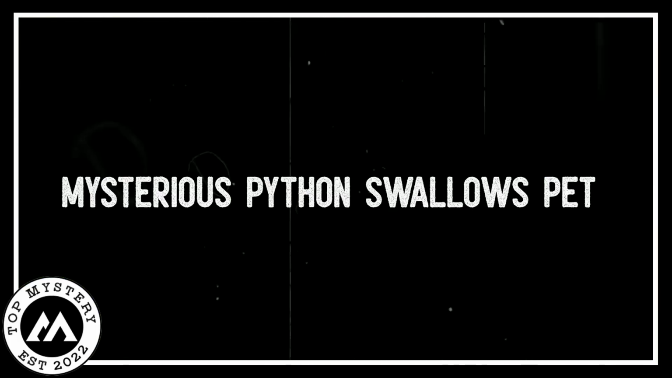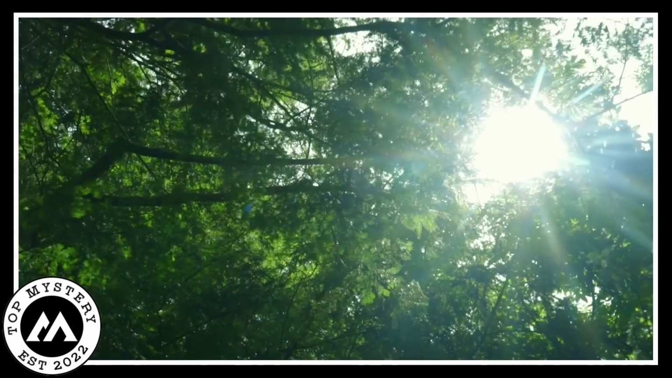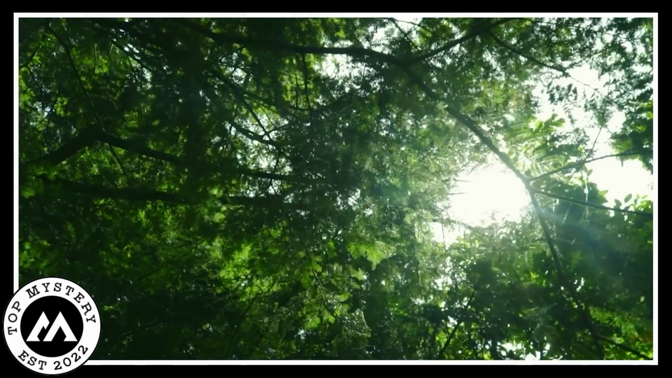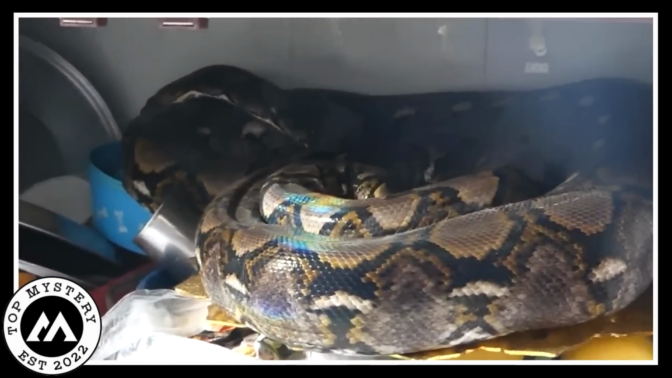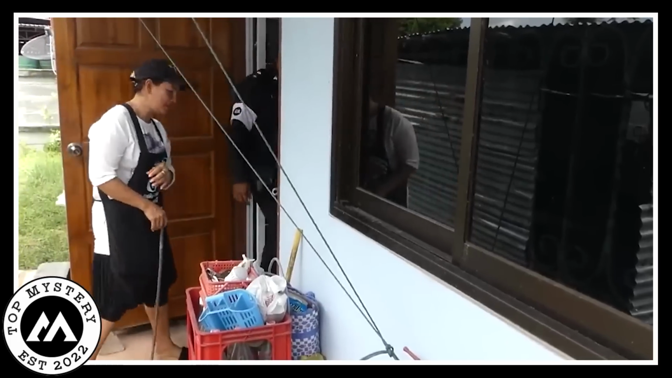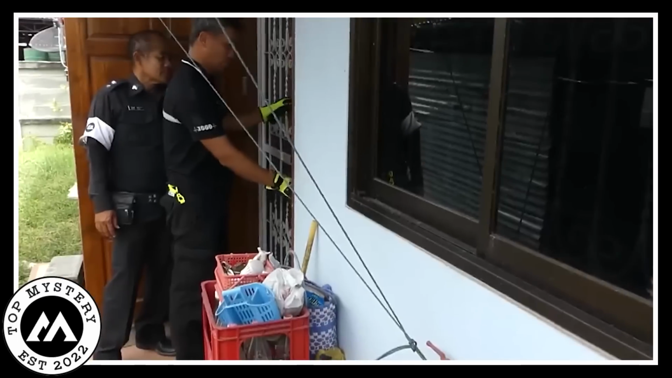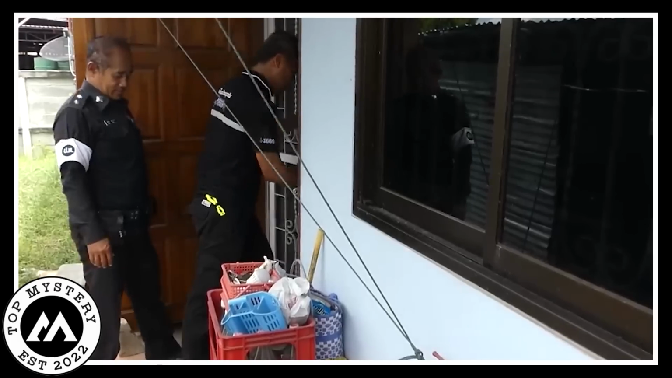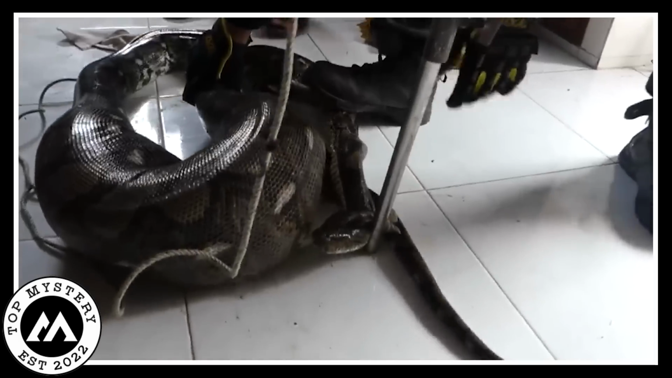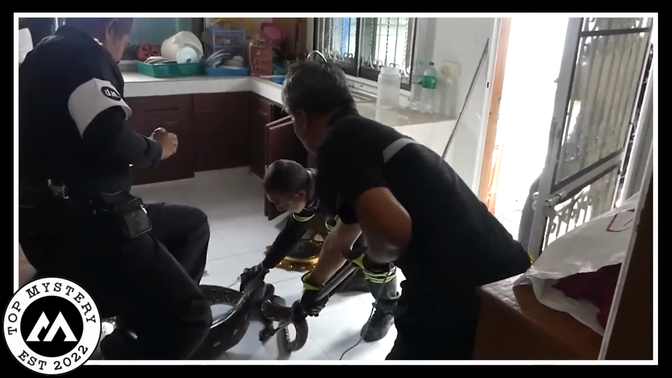Mysterious python swallows pet. On a bright day with a strong sun, a hidden camera saw something strange in a regular home. It was a surprise. A loud cry came, and it made the day not peaceful. It called some people to come and help, but they were like ghosts hiding. They found something very strange. A big snake had eaten a small cat. The people in the house were very sad and crying a lot.